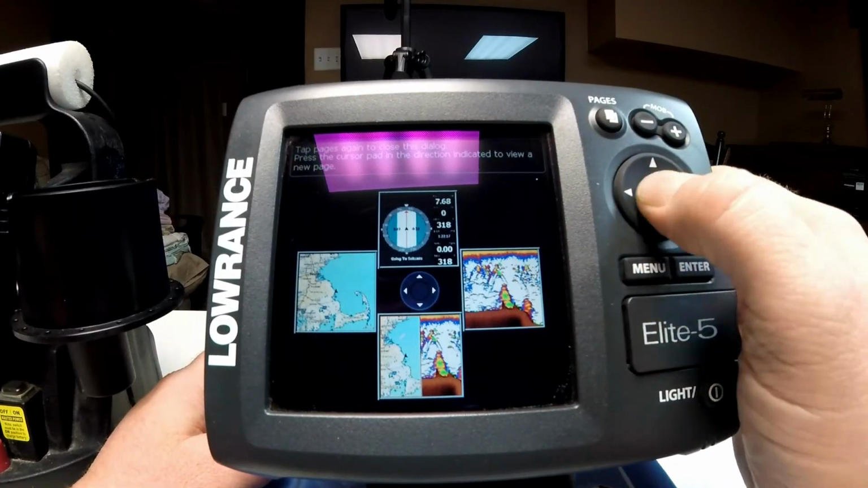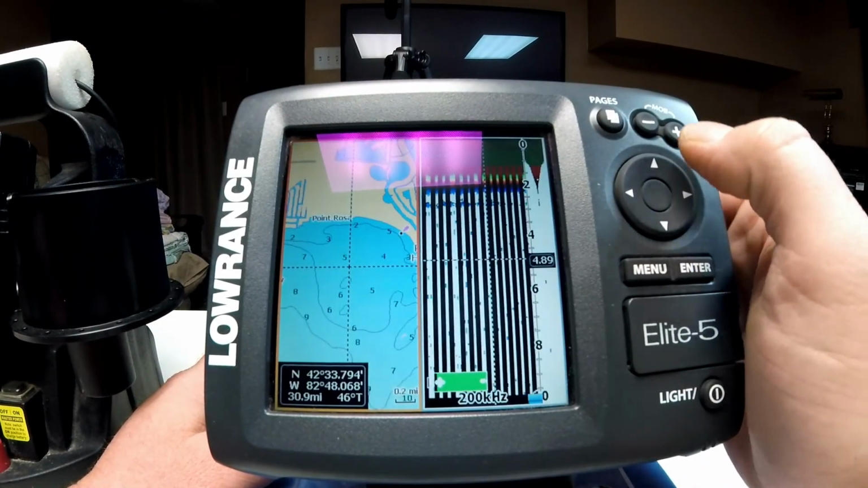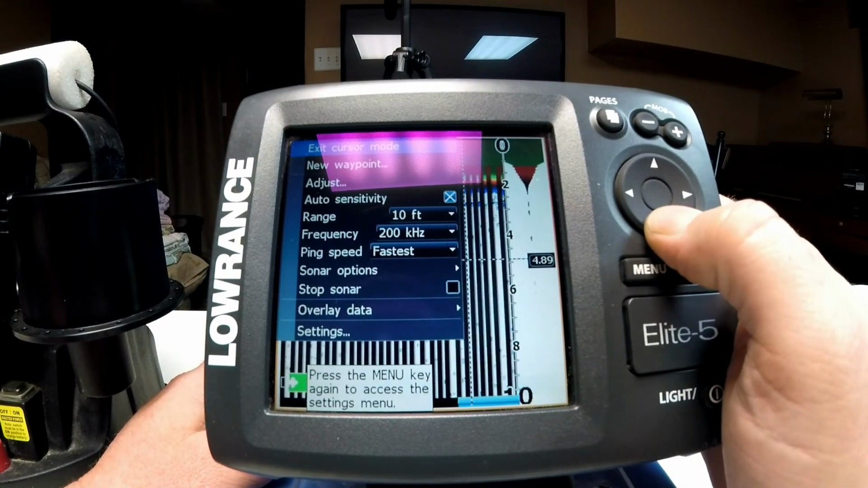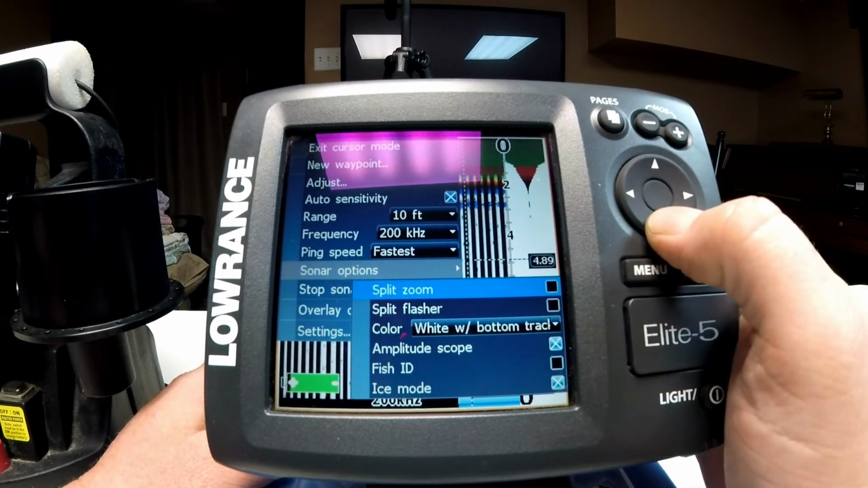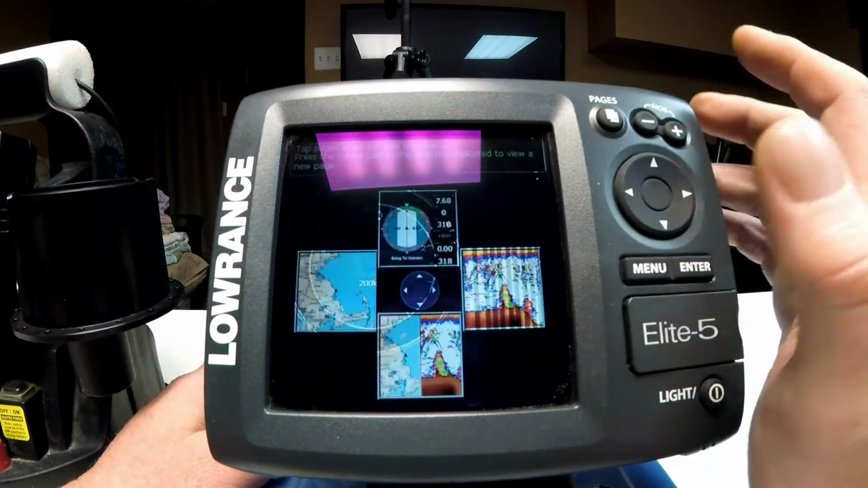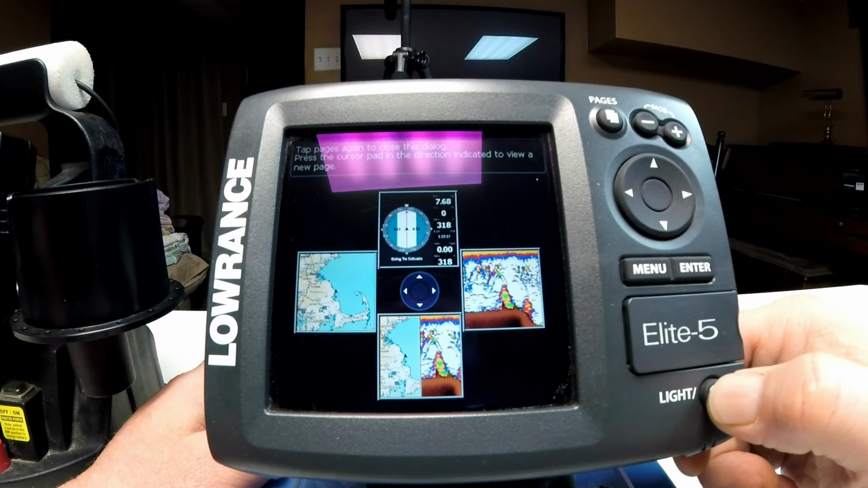It's a fully functional unit. Again, I've got mapping. I can run split screen mapping LCD. I can run full screen LCD. And I can also go to sonar options, run split flasher, and I've got an LCD unit and a flasher. So for me, as far as I'm concerned, the Elite 5 does everything I need an LCD to do.